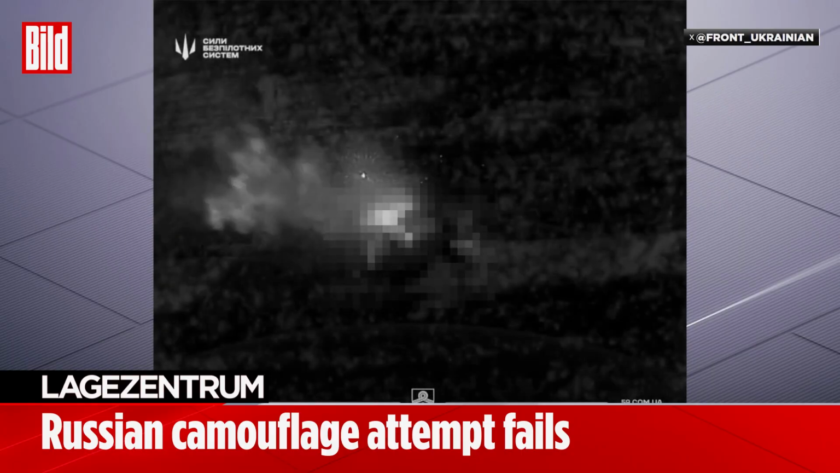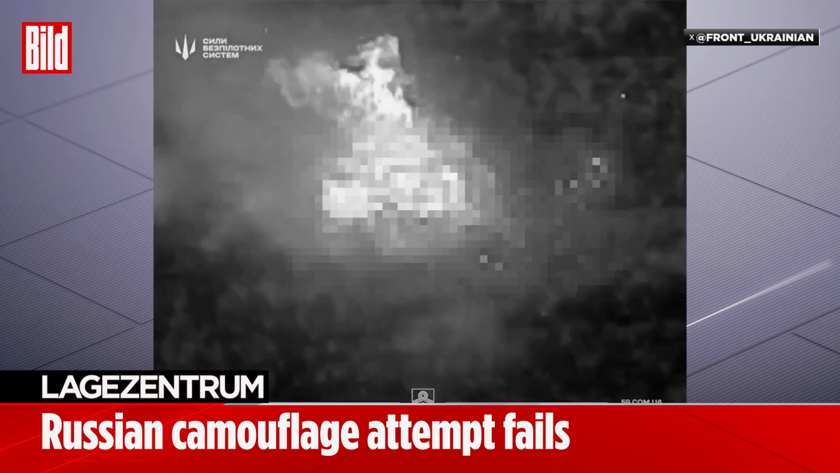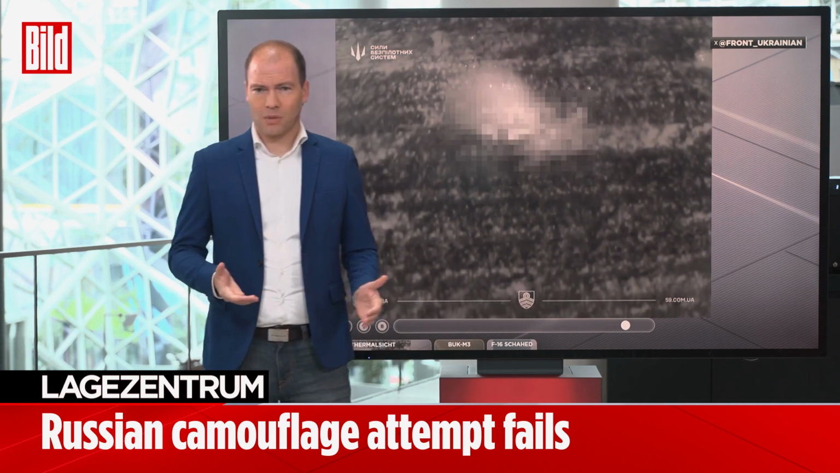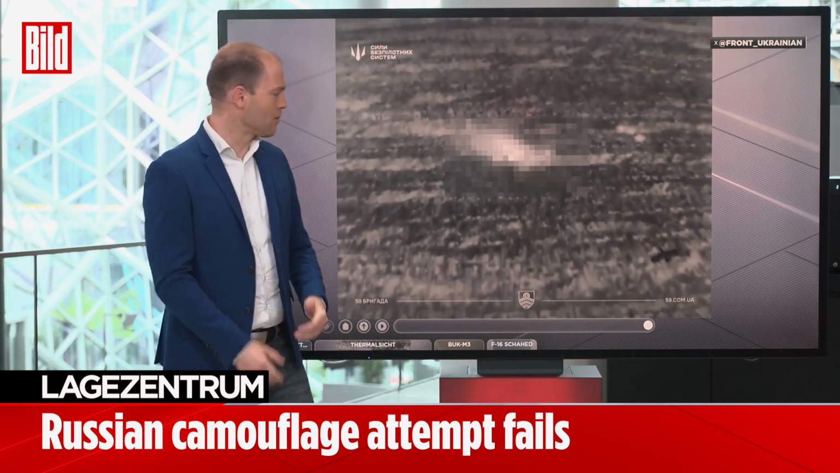So we're seeing practically all the ammunition that these 3 were carrying exploding repeatedly. And thus it turns out to be fatal for the 3 Russian soldiers. This whole situation shows us once again just how incredibly difficult it is, and how incredibly indifferent the Russians ultimately are to the whole thing. At least the Russian officers, they just keep sending them regardless.